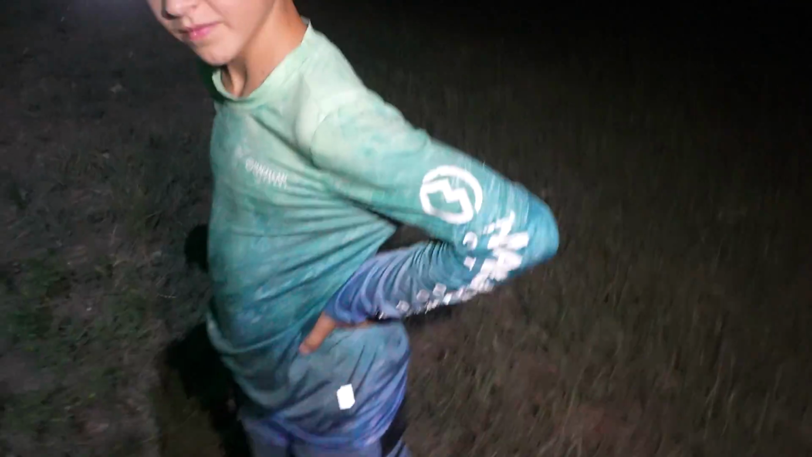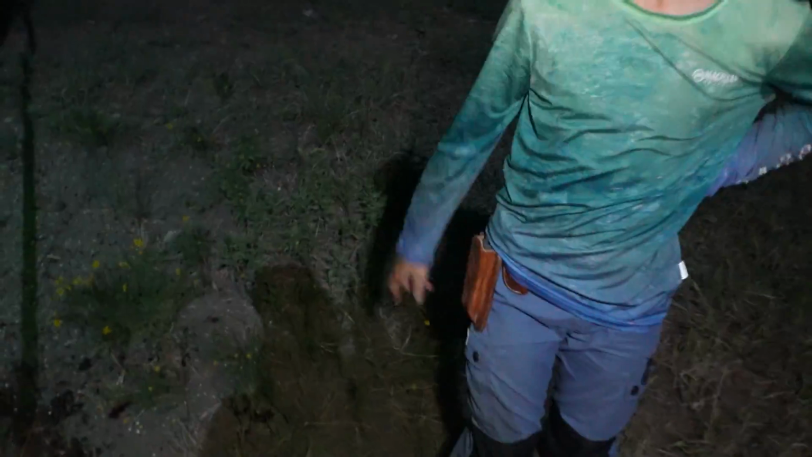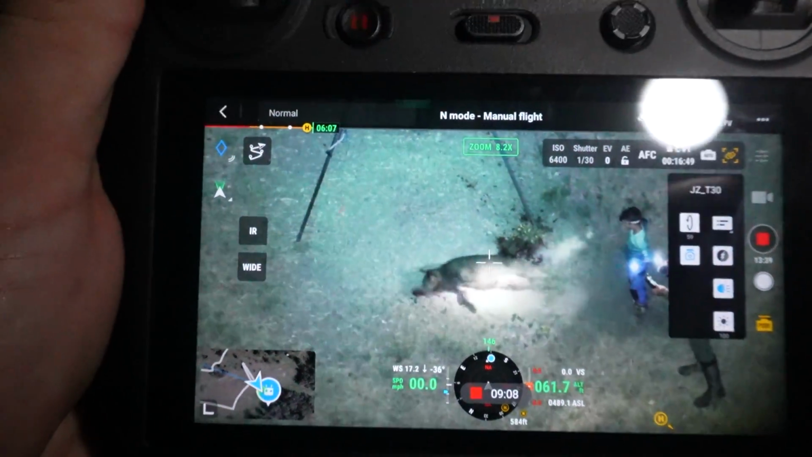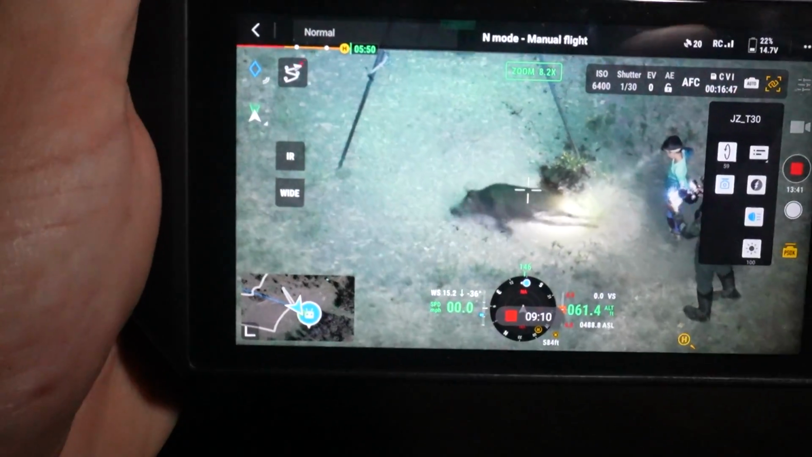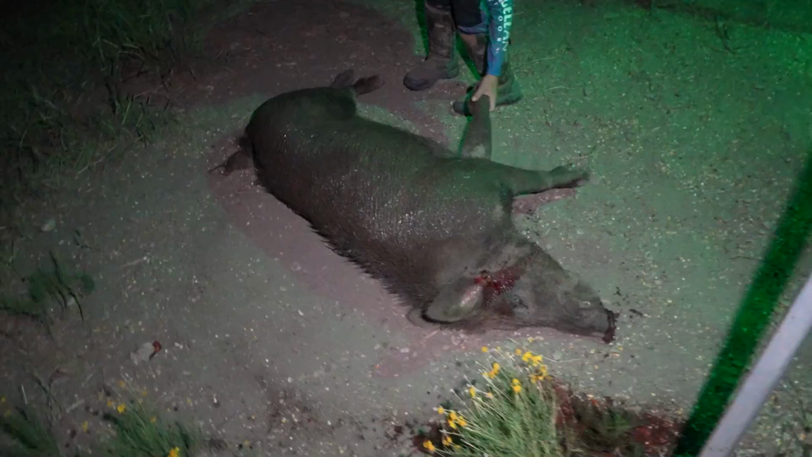Here, maybe shake your right hand. Very good. The eye in the sky too. Good job, drone. How much battery do you have left? 6 minutes, right? Gotta send them home. He's dead, alright.